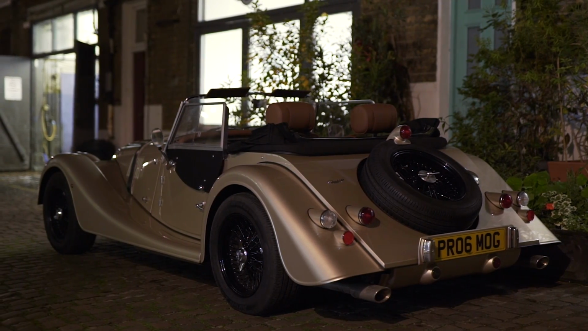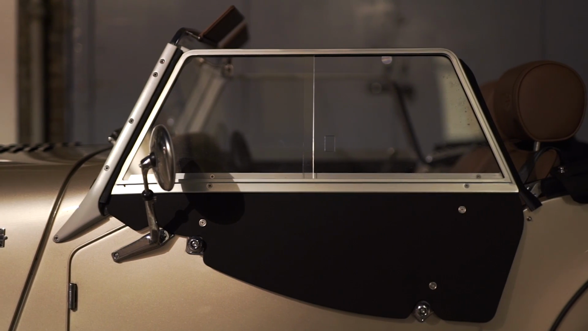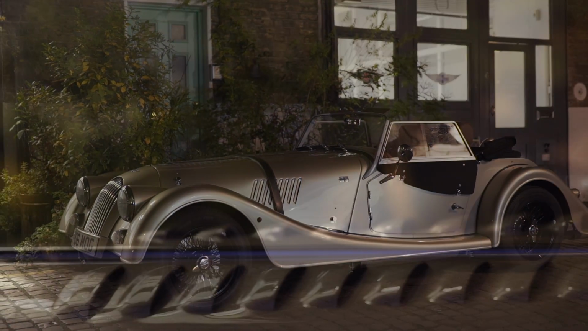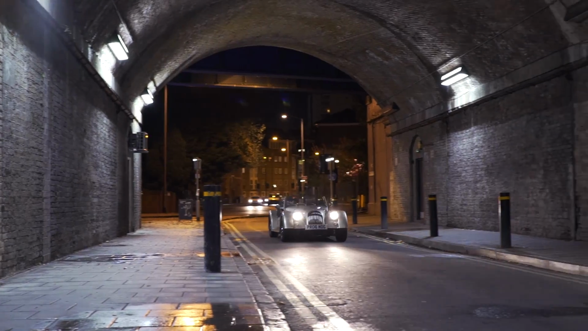This 3.7 litre V6 Roadster is the most powerful traditionally built Morgan to ever leave their stables. It pushes out about 300 brake horsepower from an all aluminium lump, the same one as you find in the new Mustang, and it really likes tunnels.